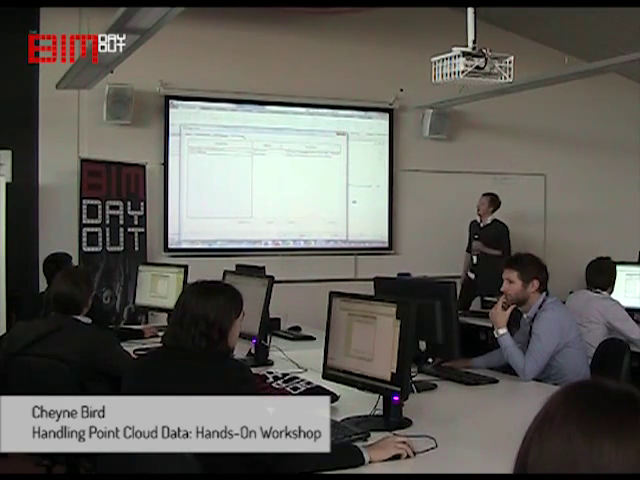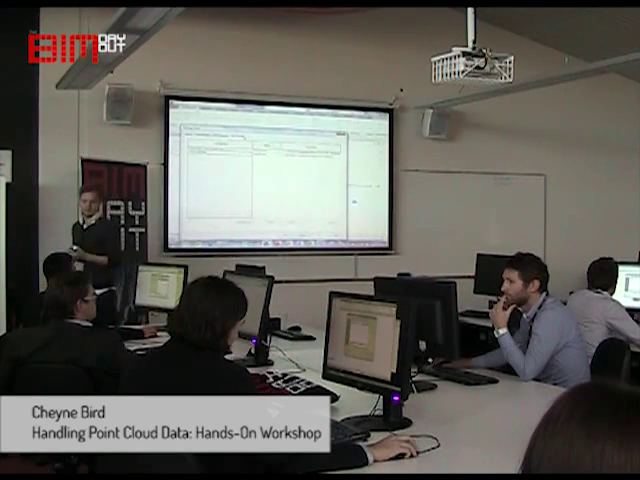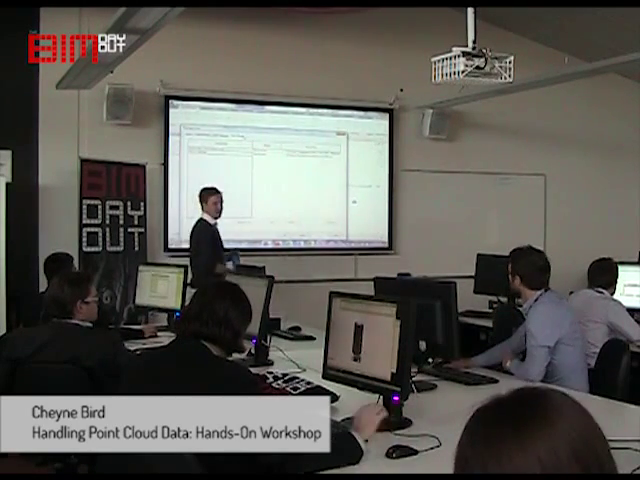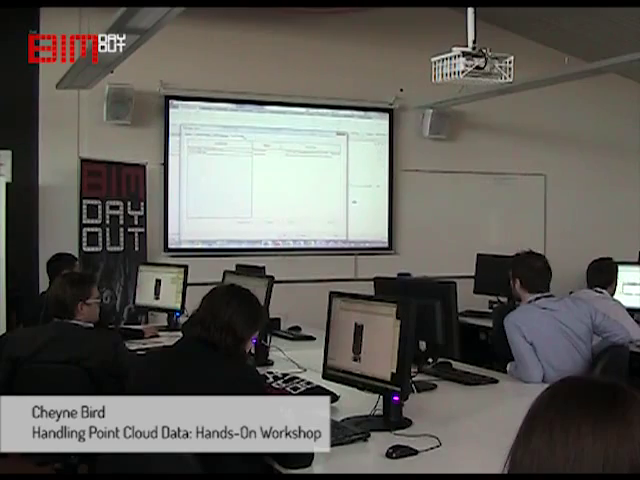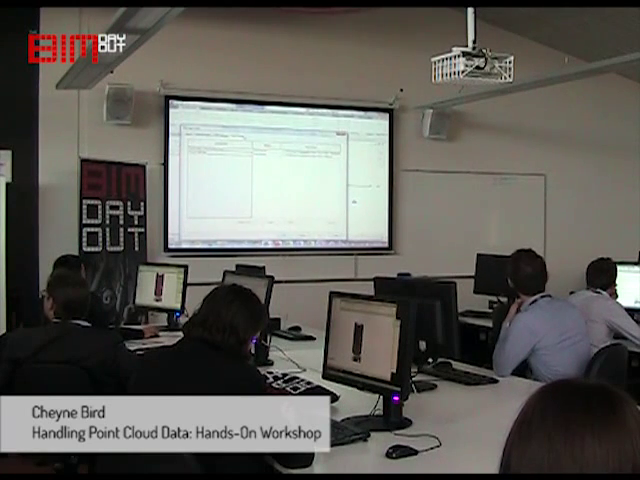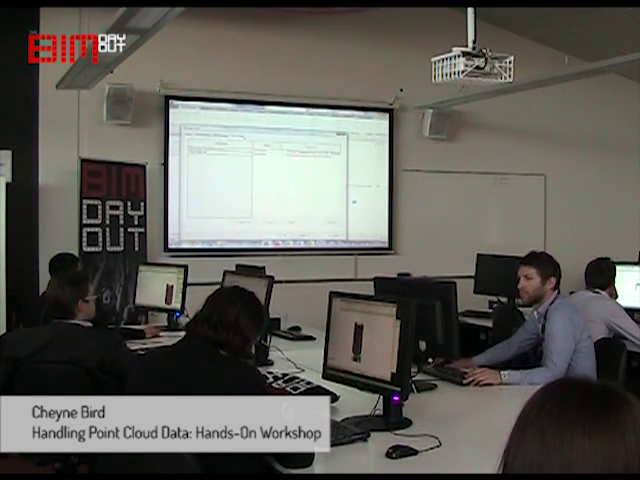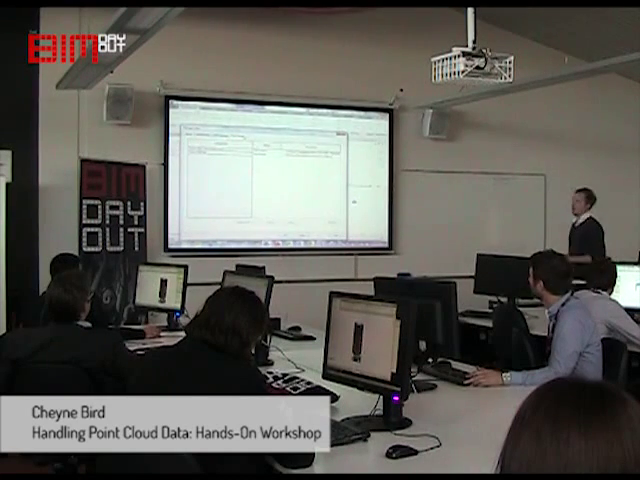Then go to point clouds on the top there. You'll see they're both not found at the moment. Go to your desktop, click on one of them, then go reload from, and locate those same scans from your desktop. Alright, so now we've got our scan of our hall that we can start playing with.